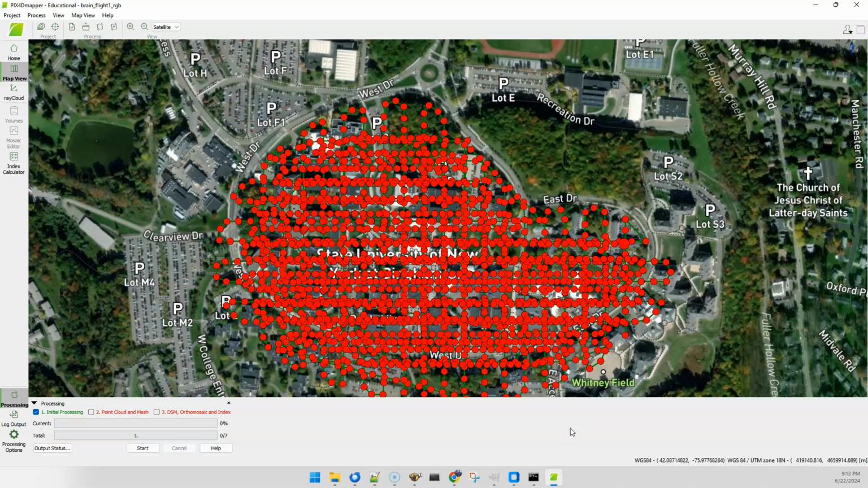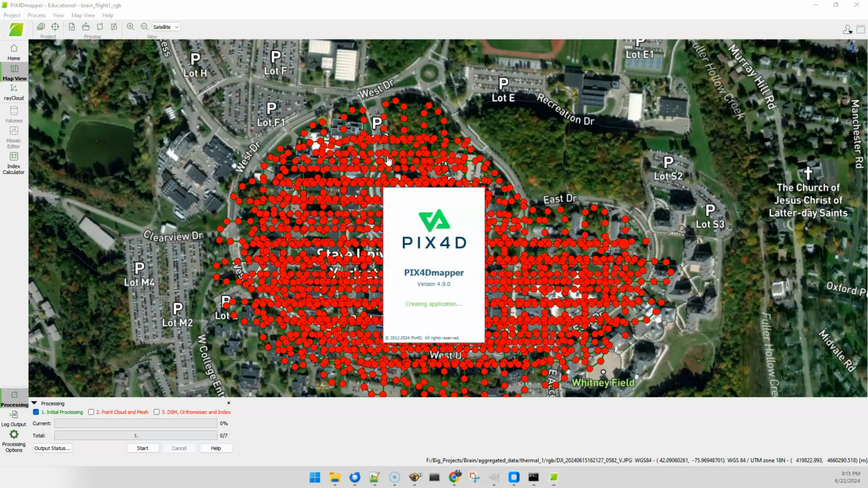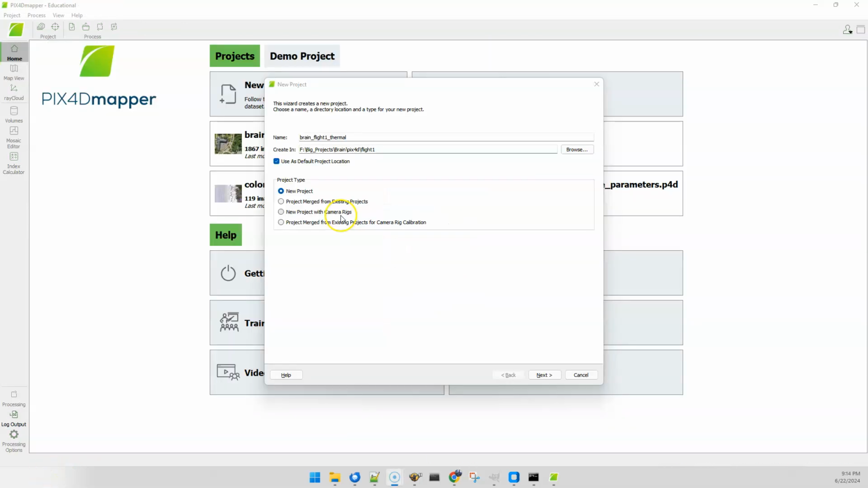Okay, so when we want to create a new project with those TIFFs, what we're going to do is just start with a normal new project. All right, forgive the time jump here, but I didn't want to waste time waiting for that dialog box to load, and I've just added these here.